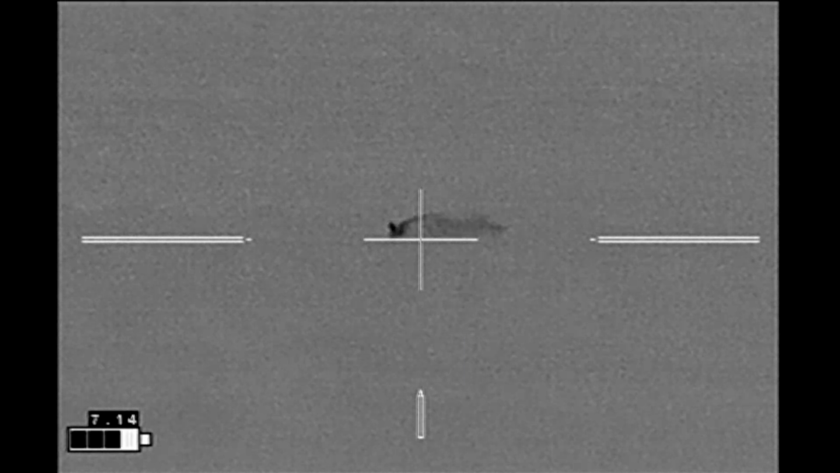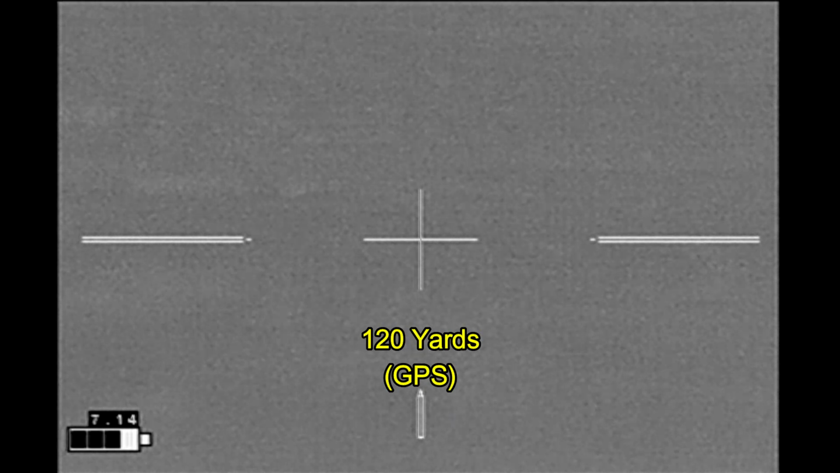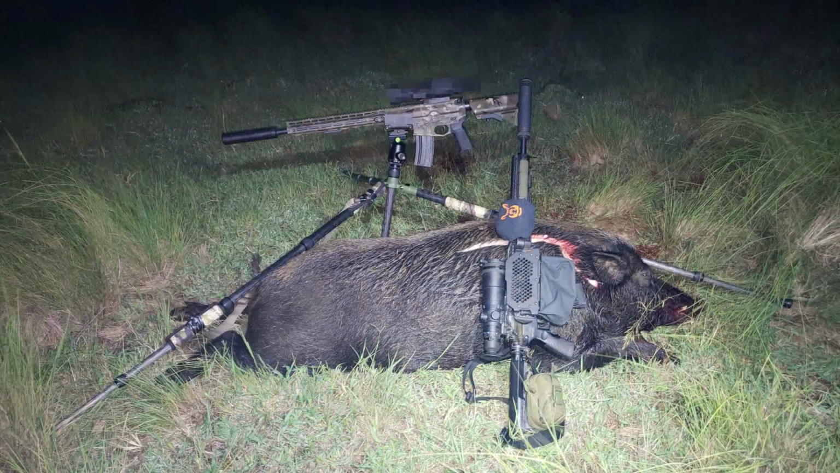Ready? 3, 2. Usually we shoot after one, but Ben decided to change it up this time. This was another toad of a boar coming in at just over 260 pounds, and he was killed within 40 yards of the first boar we killed. Here Ben is taking the heart girth measurement. We forgot to get our trophy picture before cutting him apart, looking at the ballistic damage.